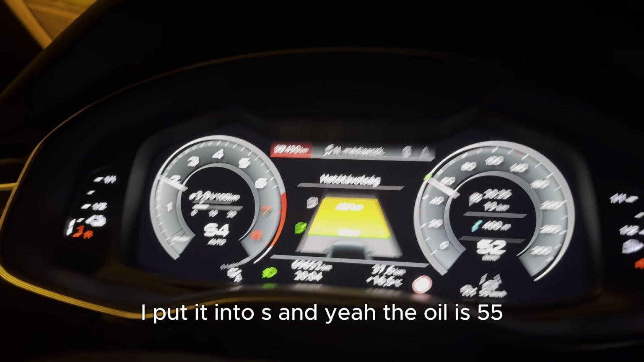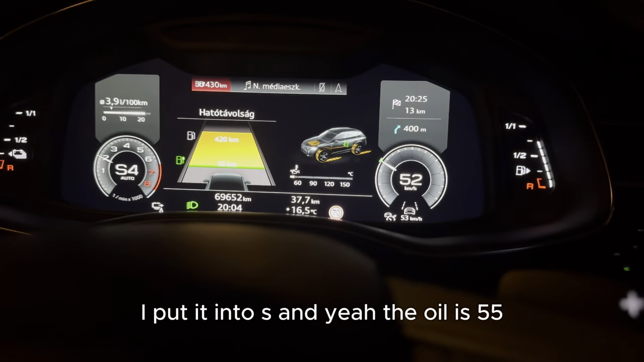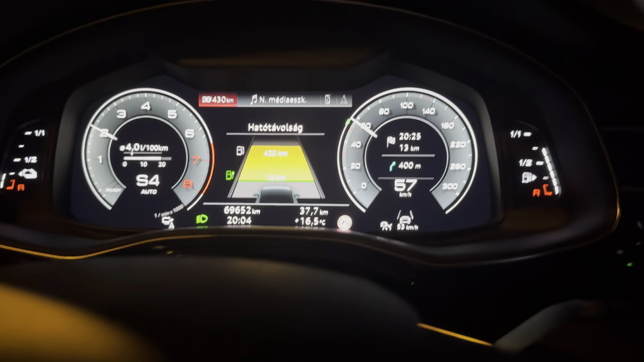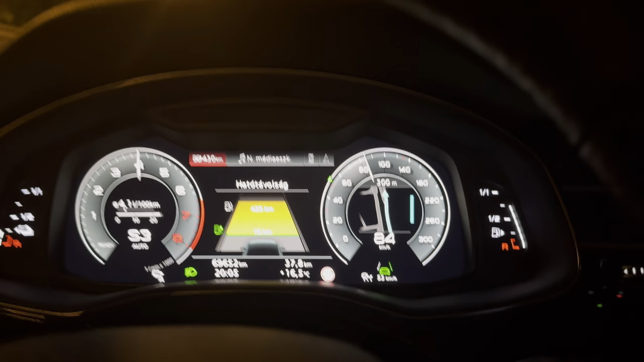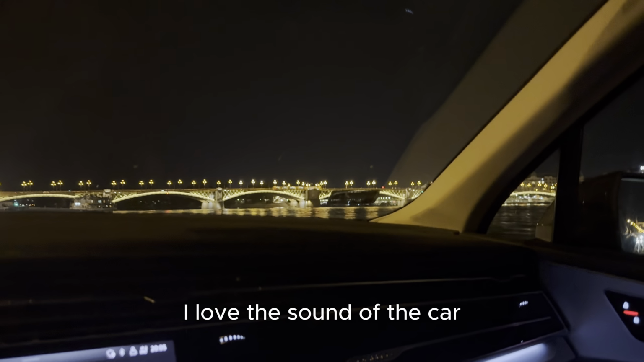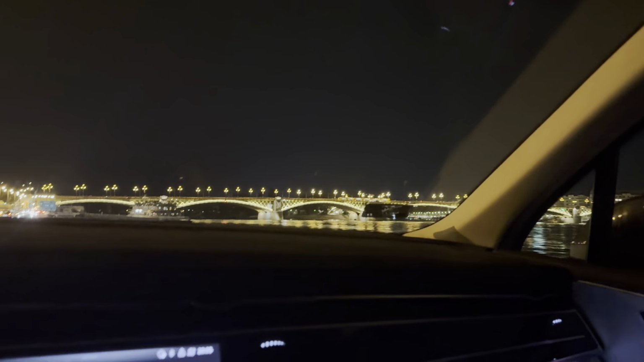I put it into S, and yeah, the oil is 55, so not so bad, but I love the sound of the car. Brilliant.